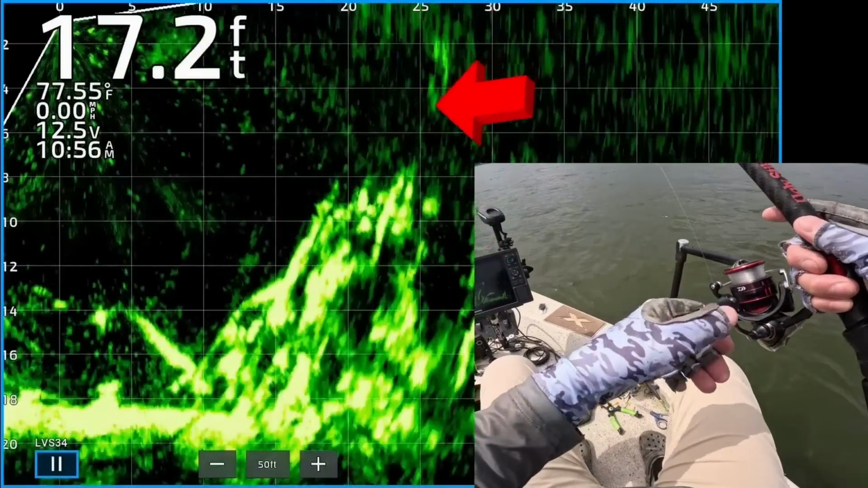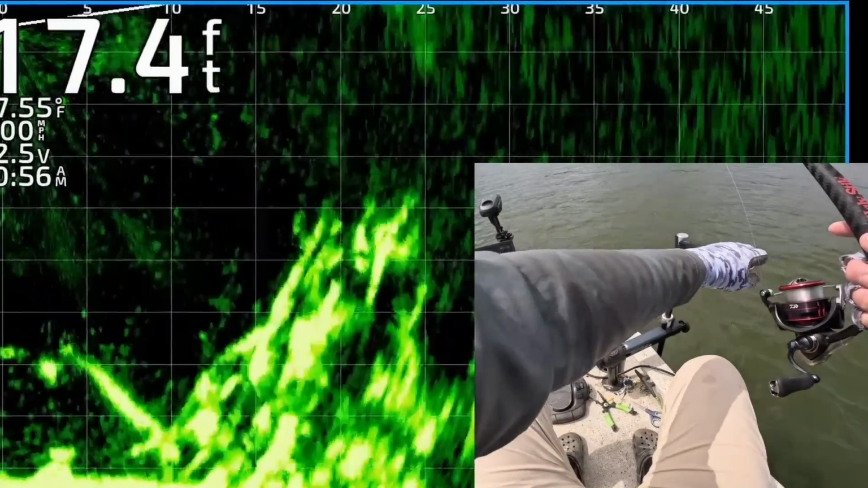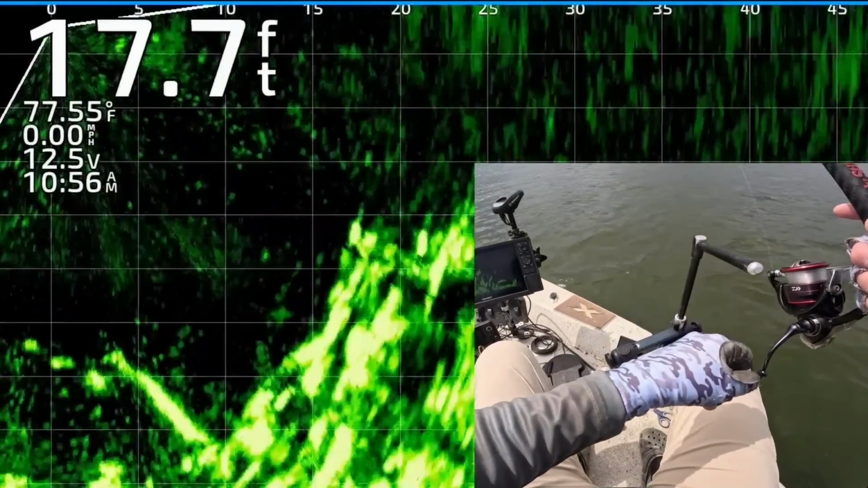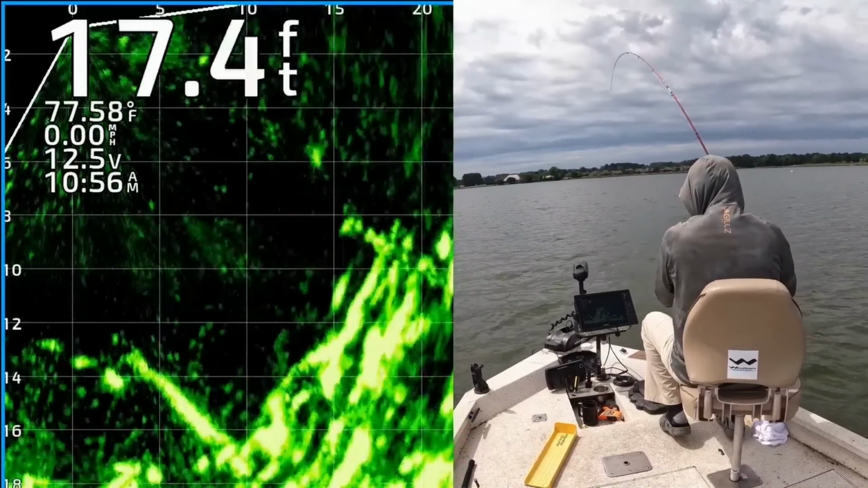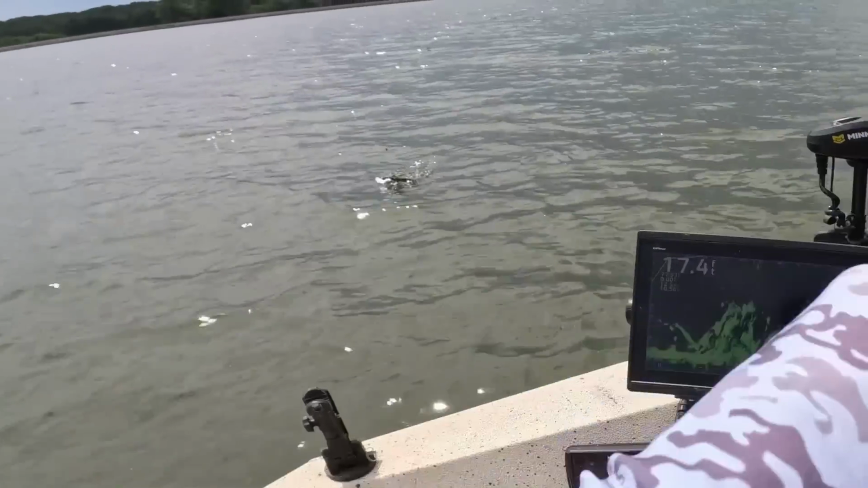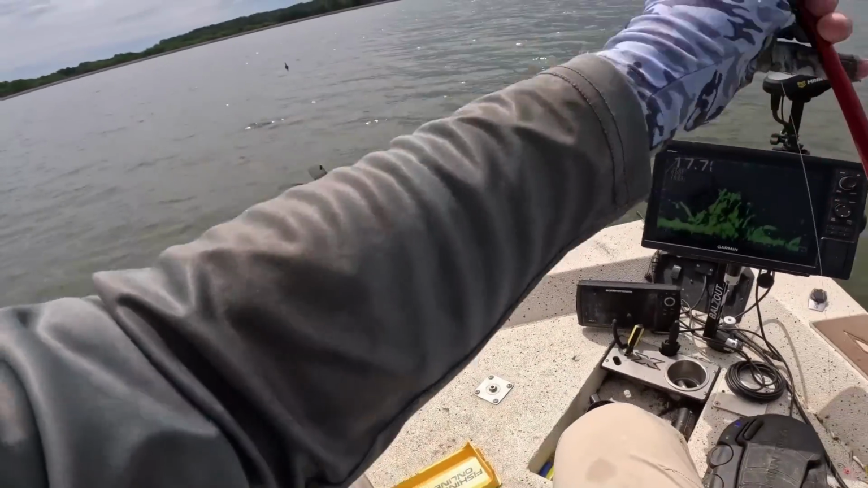Look at all those fish. My goodness, that looks good. Gotta bring it through there without getting hung up. One of them's about to get it right now. Got him. Yes. That's a good one, too. I think that's a bass. Oh, man, that's foul hooked, that one. Get up here, I'll tell you.